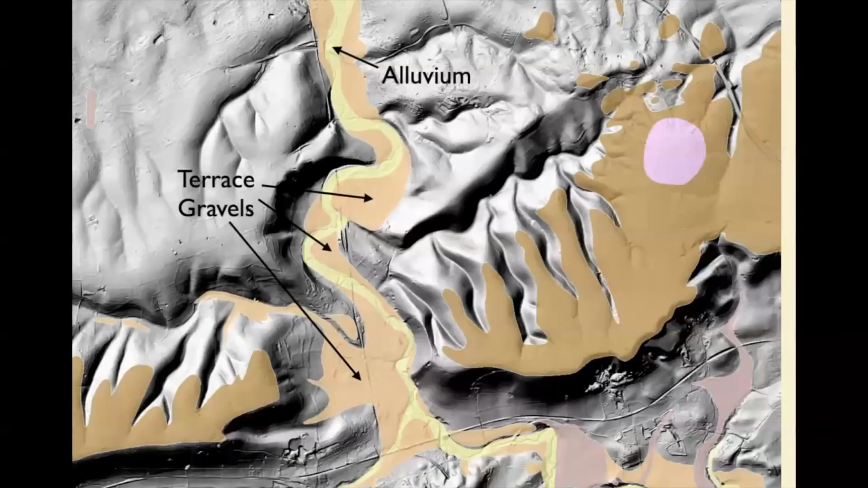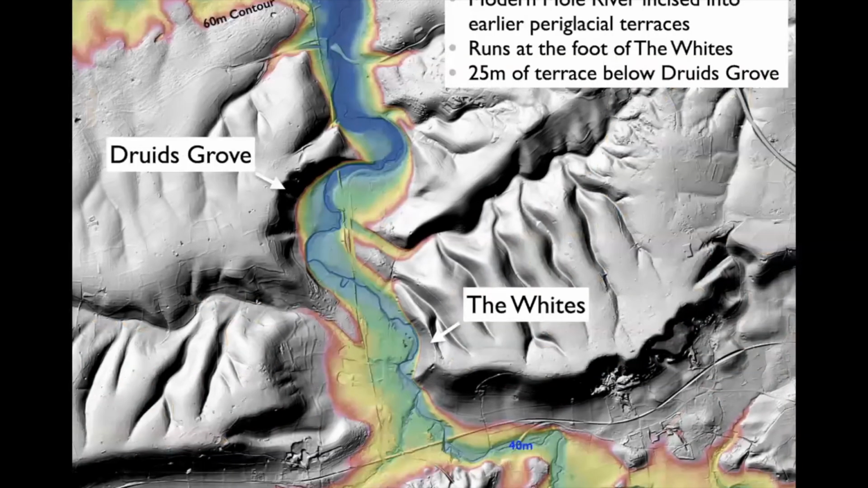Right, let's move on to the terrace gravels and the actual Mole Valley itself. This is a picture where what I've done is use the same color spectrum, but this only goes up to 60 meters. So that's a 60-meter contour.